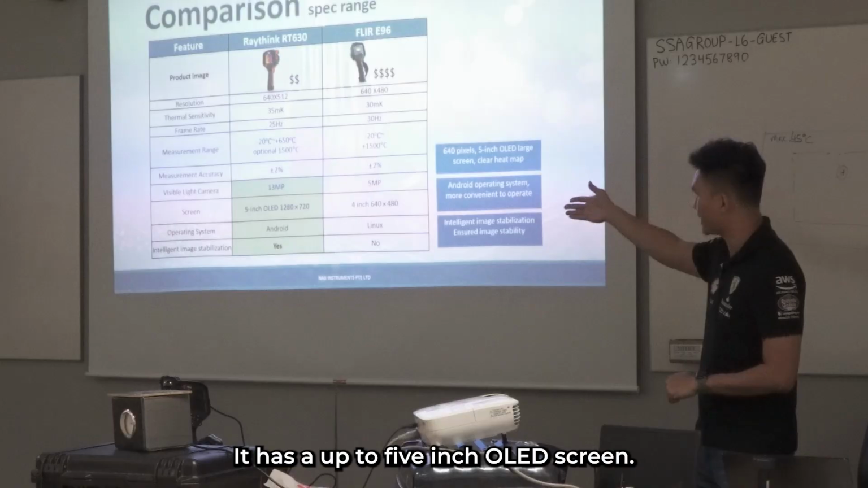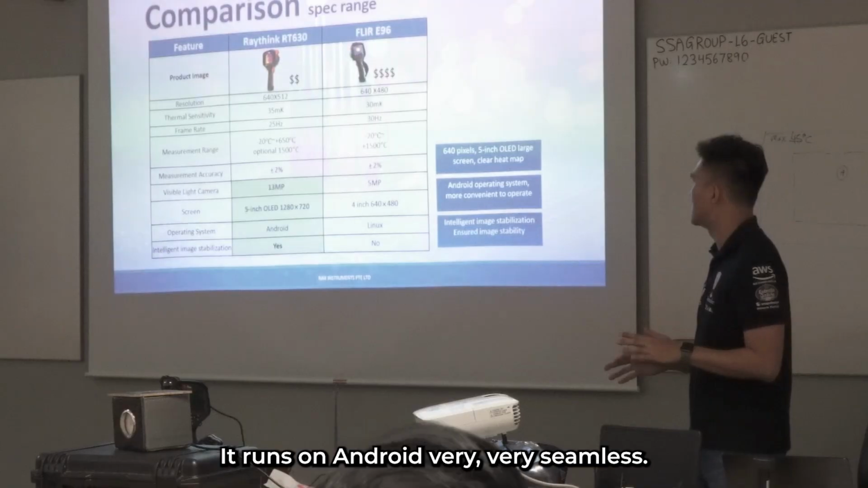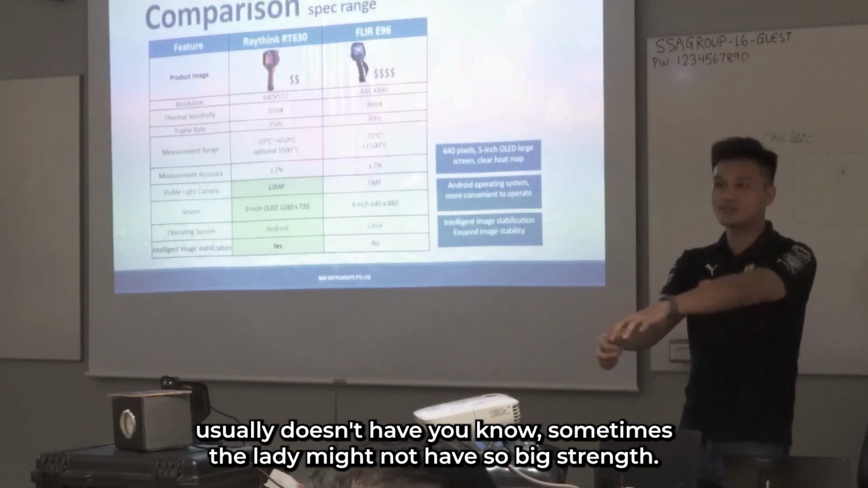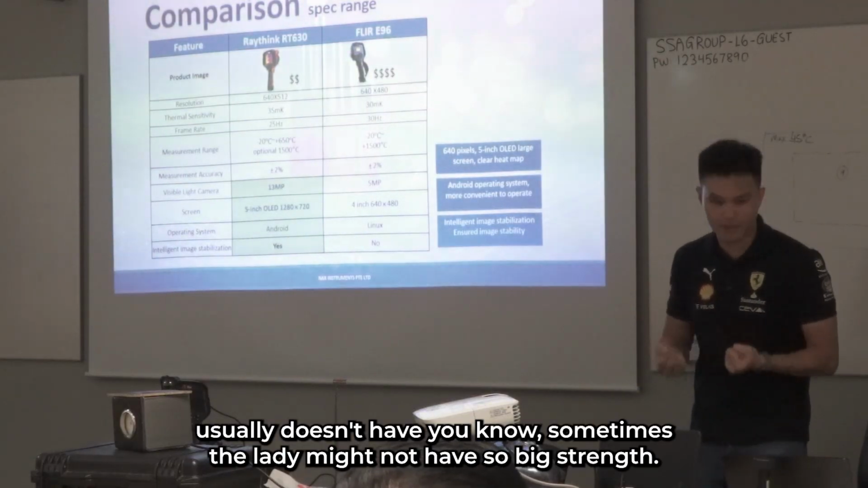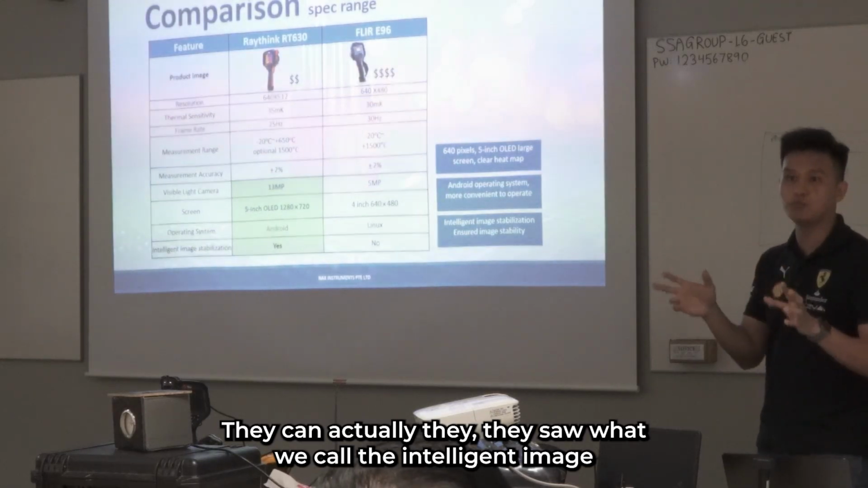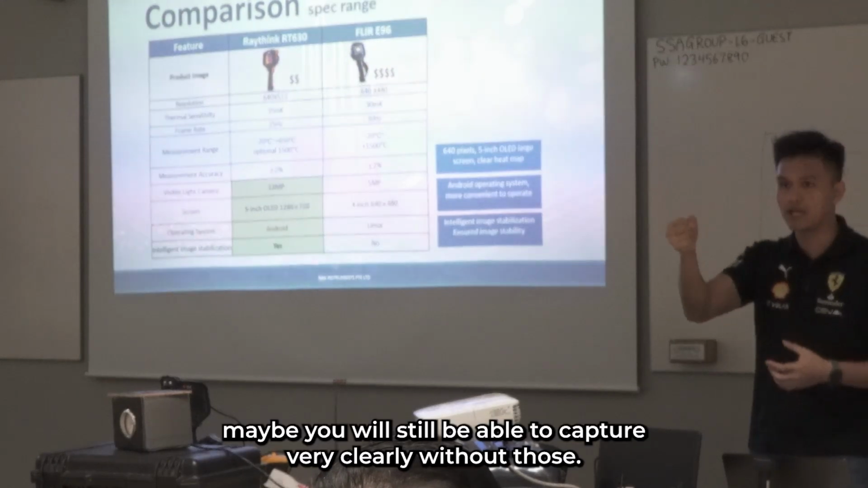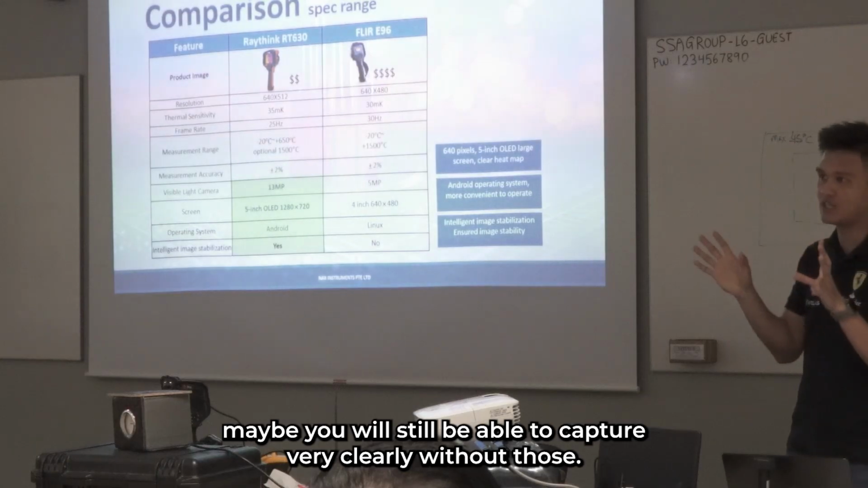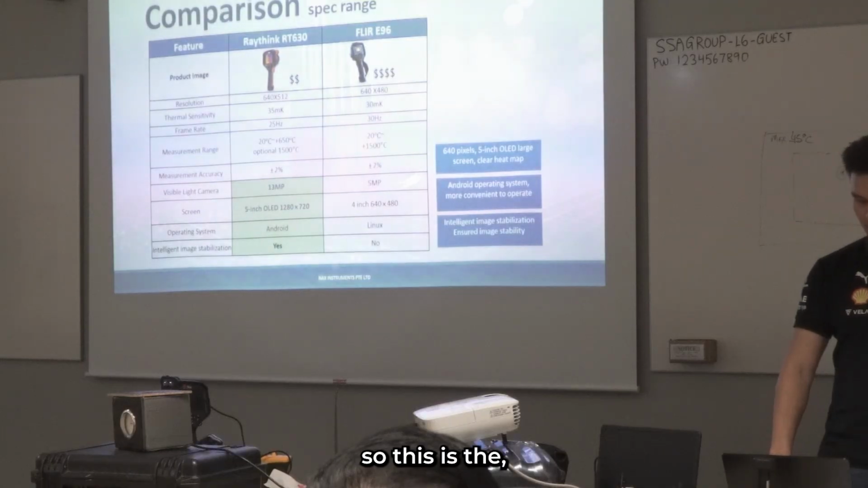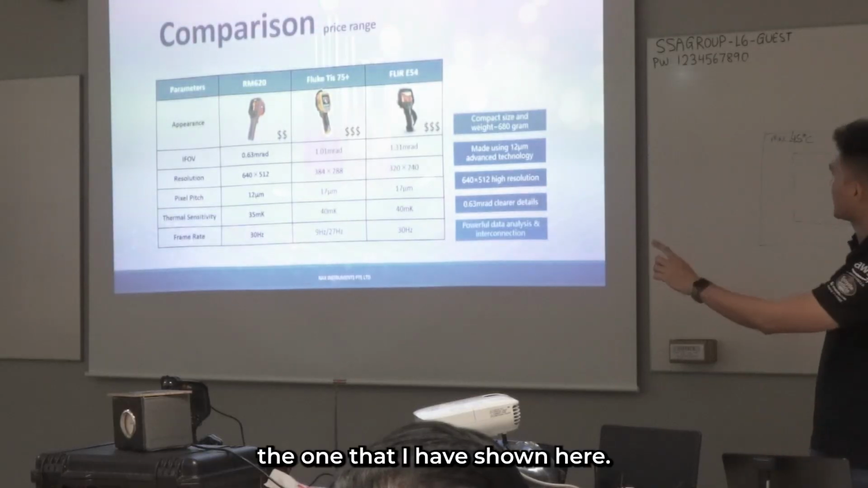It has up to a 5-inch OLED screen. It runs on Android, very seamlessly. And another thing, being so big, people usually, sometimes ladies, might not have so much strength, right? So there is what we call intelligent image stabilization, meaning that even if you shake a little bit, it will still be able to capture very clearly without the shaky motion. All right, so this is the RT630, the autofocus thermal camera, the one that I've shown here.